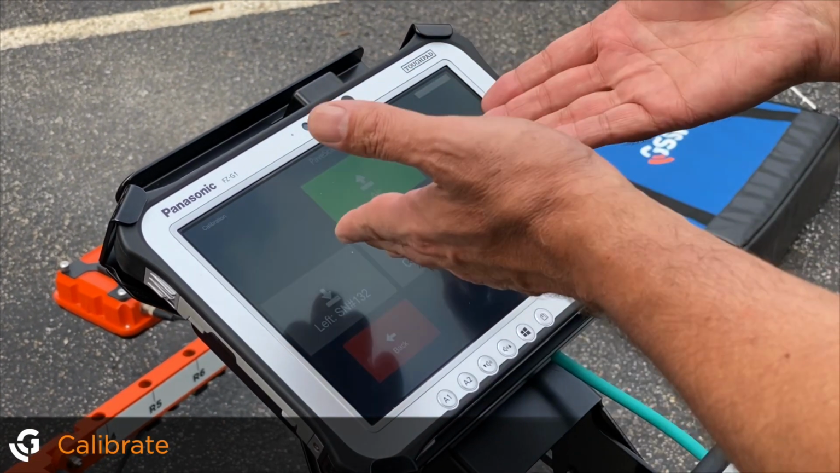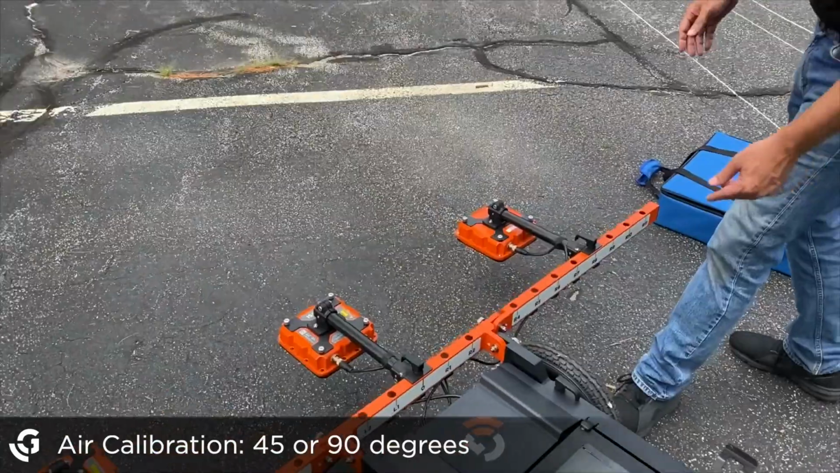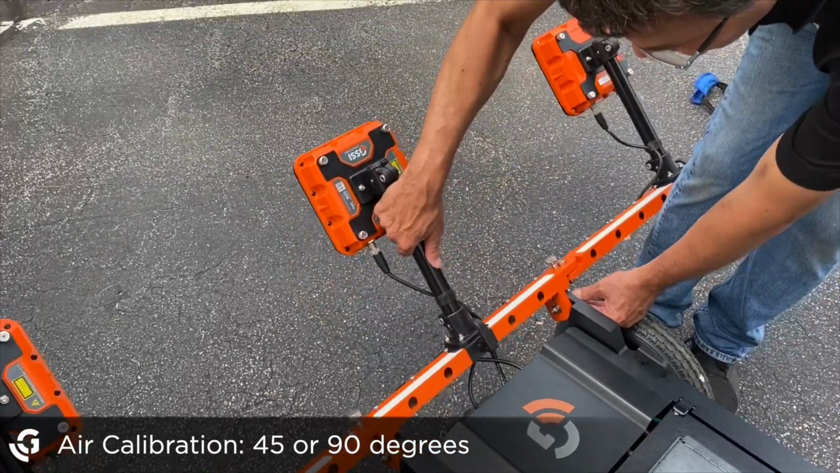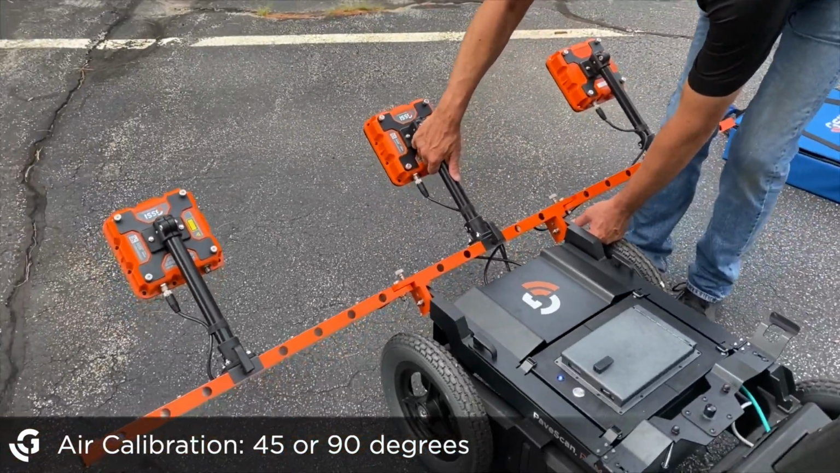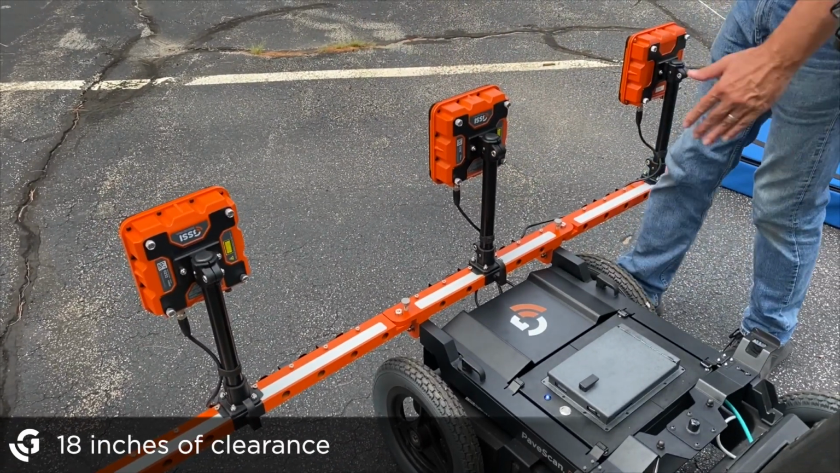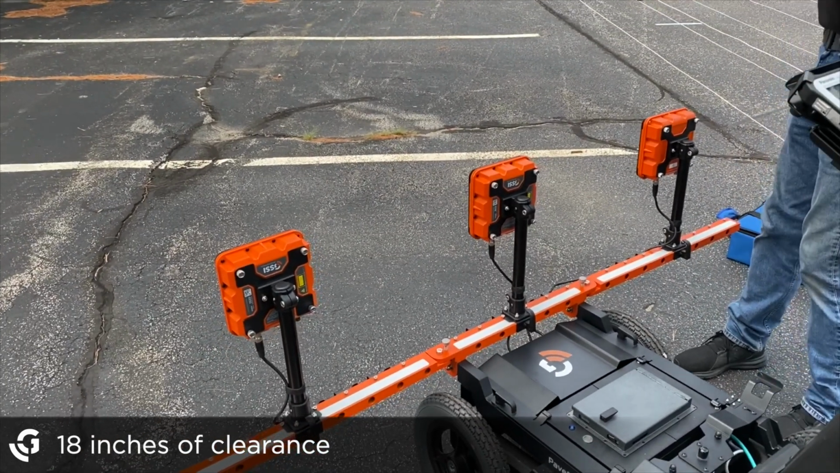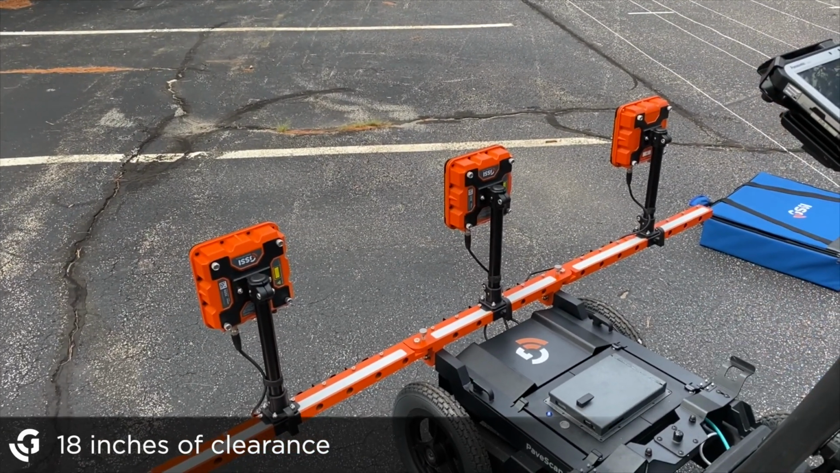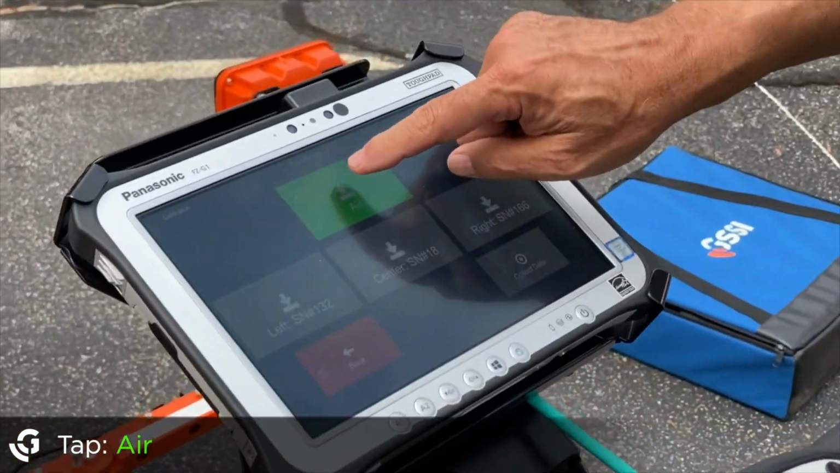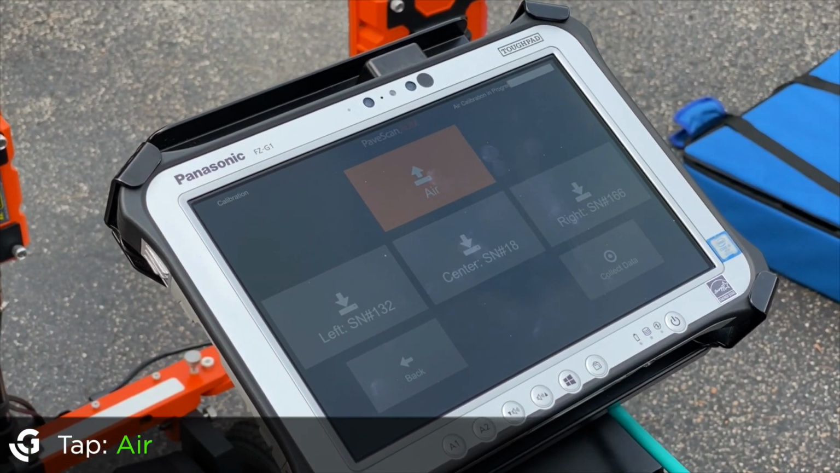So again, we give you full warnings when calibration of the sensors needs to be done. The first thing it's going to ask you to do is an air calibration. So if we step here into the front, I'm going to hold on to this, and I need to put the sensors at least 45, or I can even do 90. But what I need is 18 inches of clearance. I can't have anybody walk in front of the sensors or anything. I just need 18 inches of clearance at a minimum. And then I come back to my screen. The air is green. So now what I do is just tap on that. And now we are doing an air calibration.